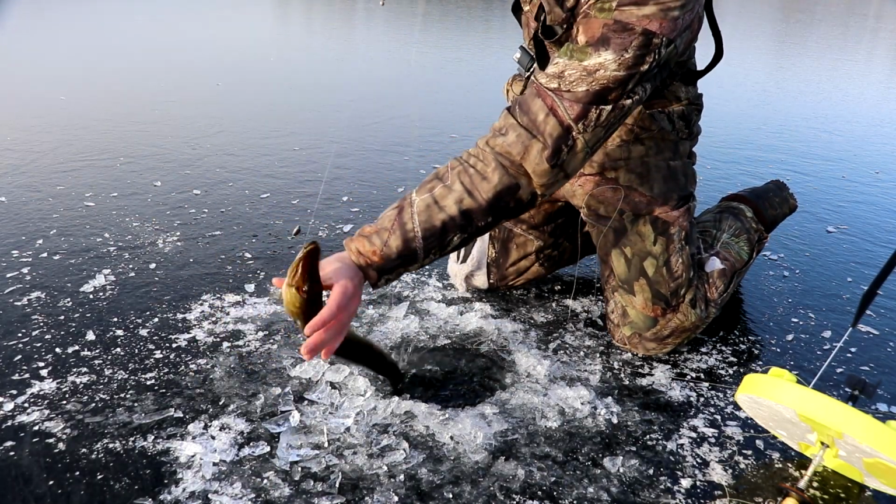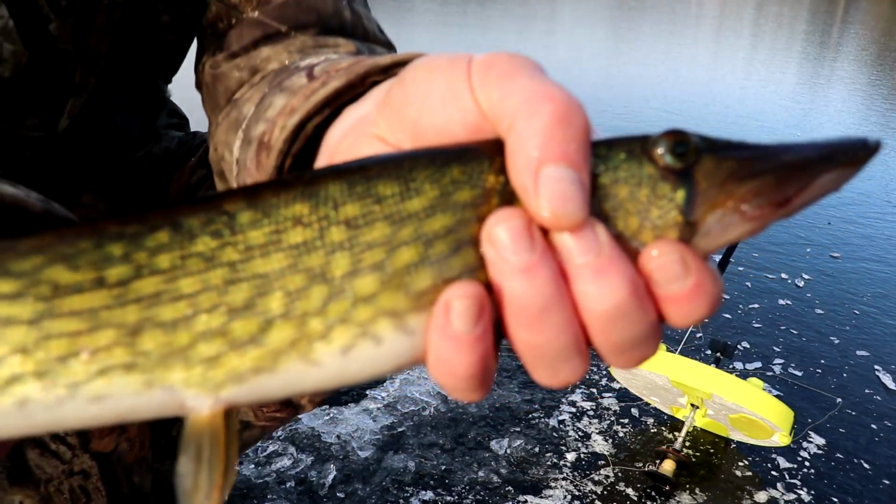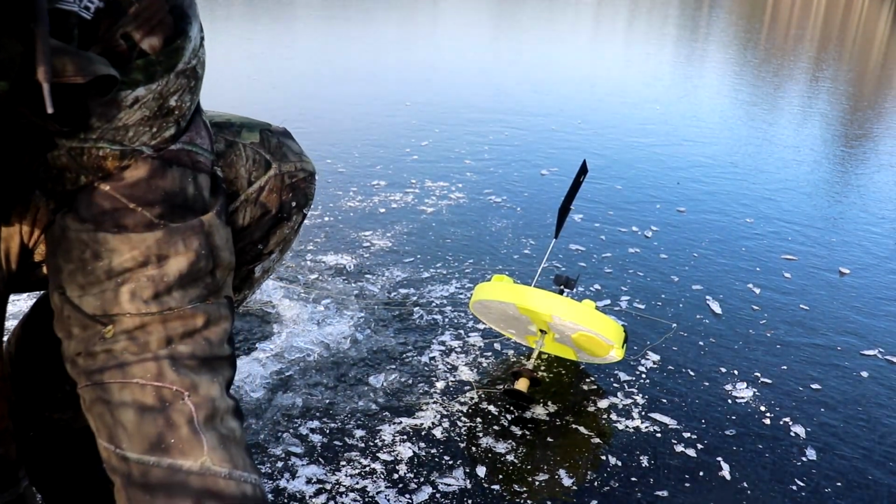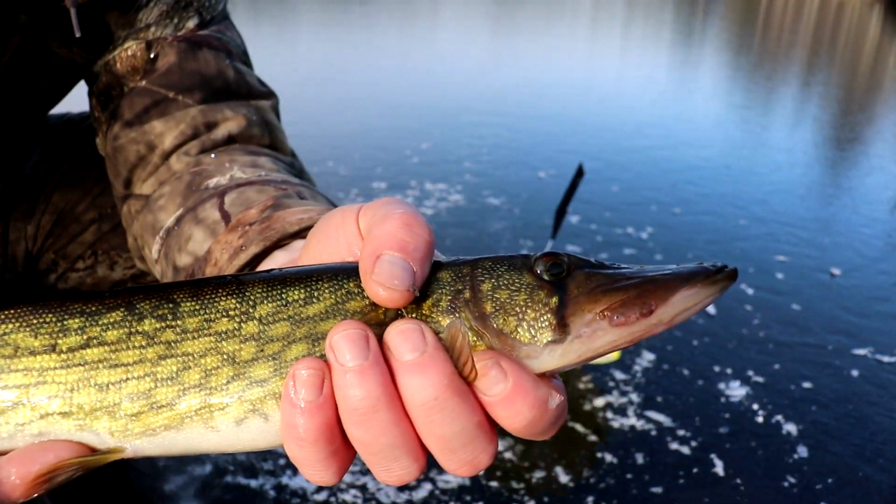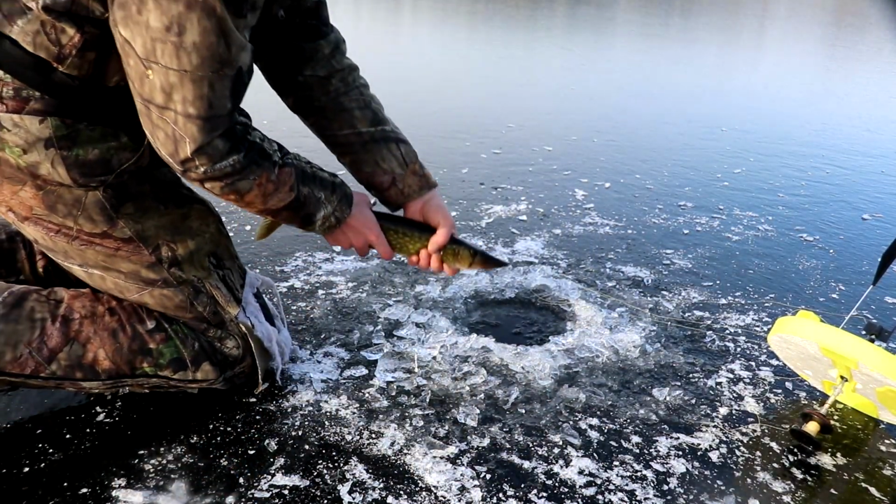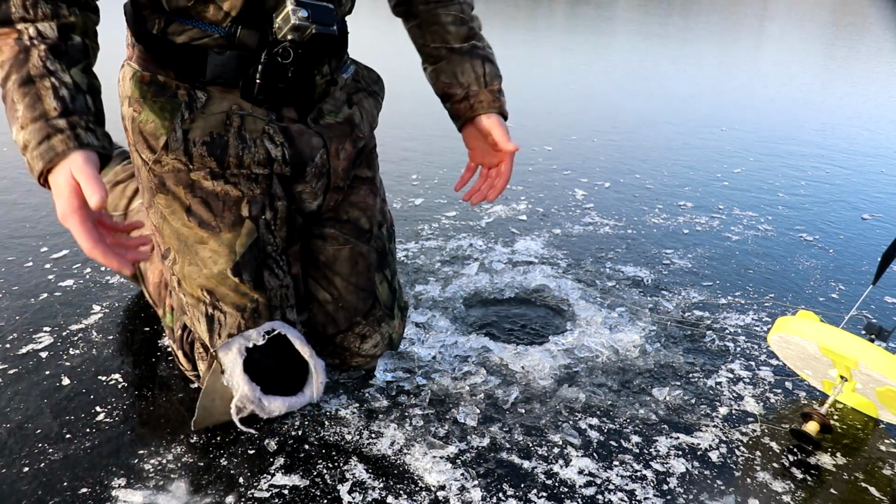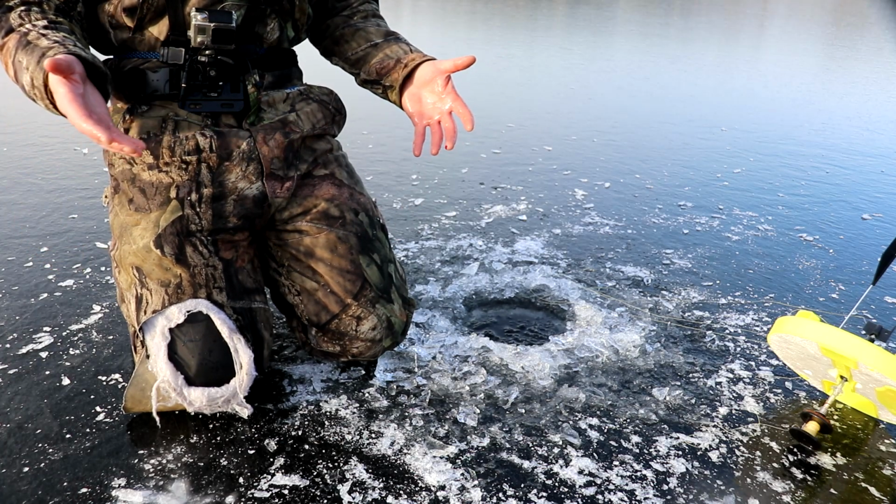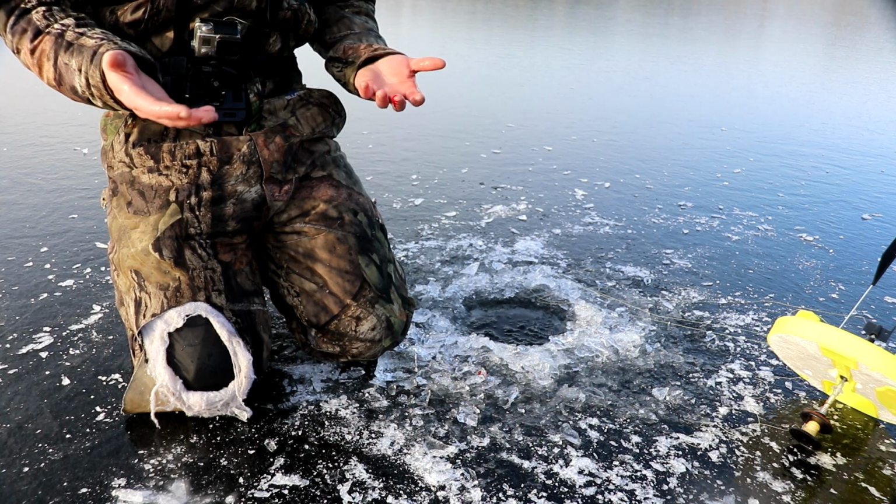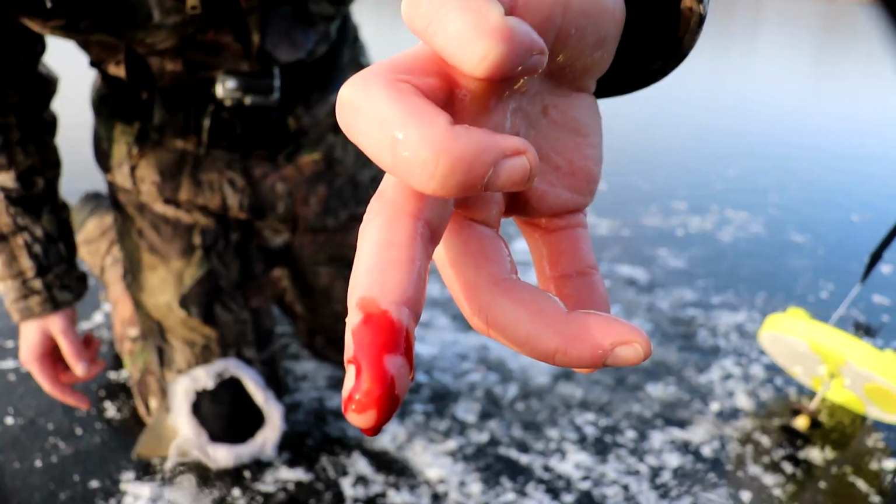This is what I was expecting to catch a lot of today. But this is a chain pickerel, super common. But let's put him back. He wants to go back. Sweet, second fish today. Actually, chain pickerel are super common through the ice where I live in New Hampshire. So honestly, I'm surprised I didn't catch more, but he got me.